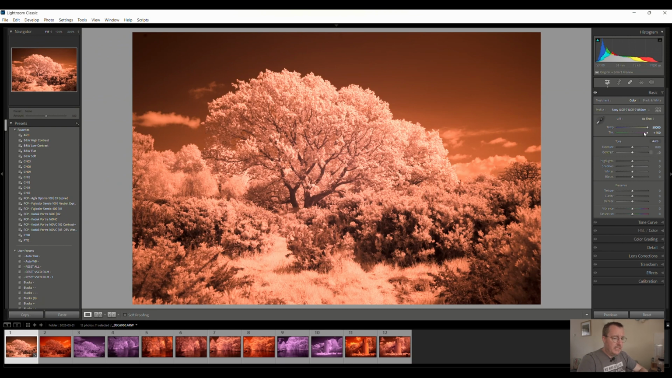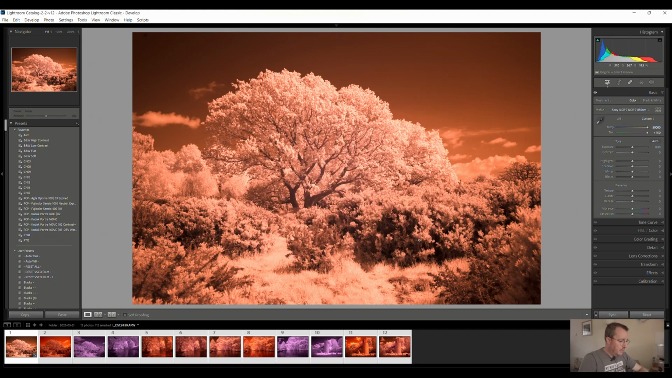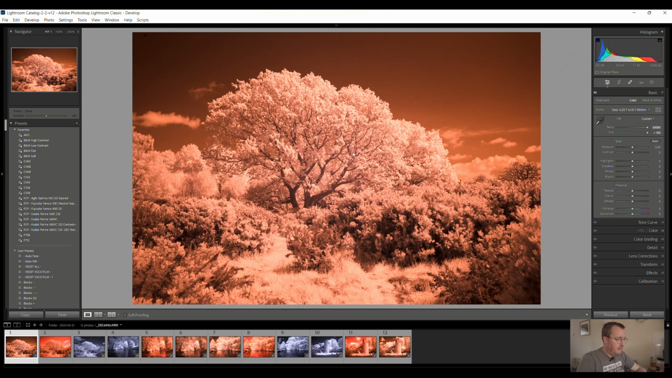This basically gives us a huge range of adjustments on white balance, which you don't get with a standard camera profile. So that's the reason we apply that. And what I can actually do is just synchronize that across all of these images quickly to save me picking it each time. Okay, so back to the original.